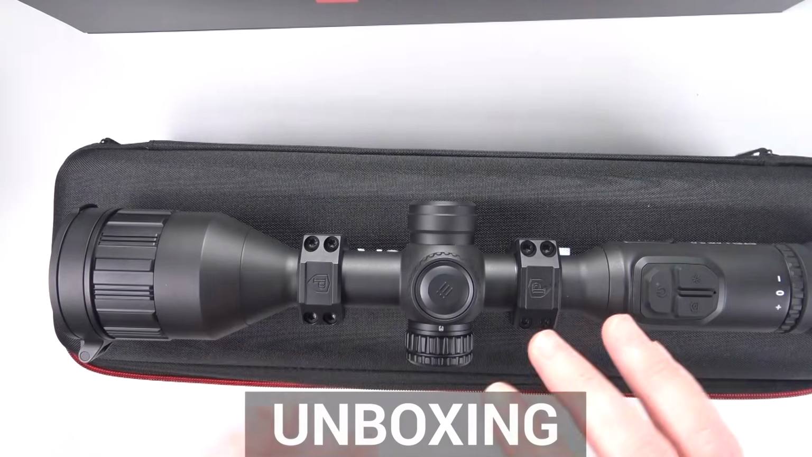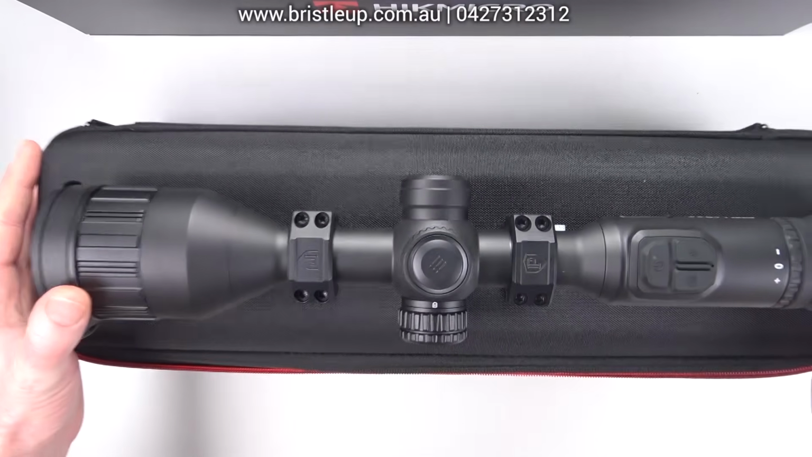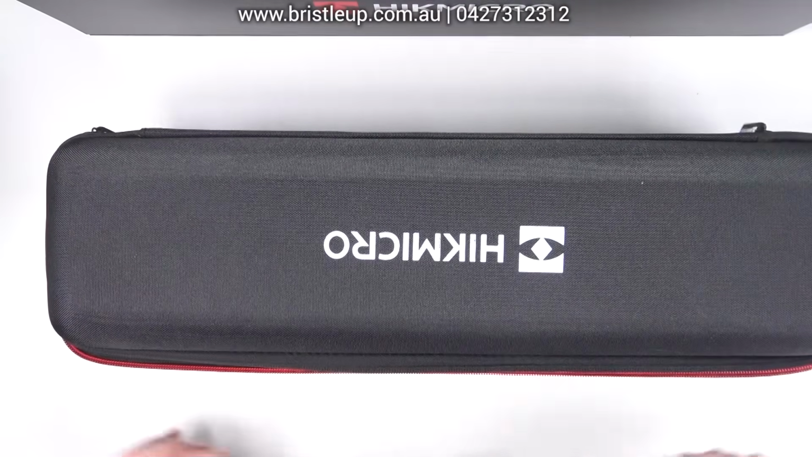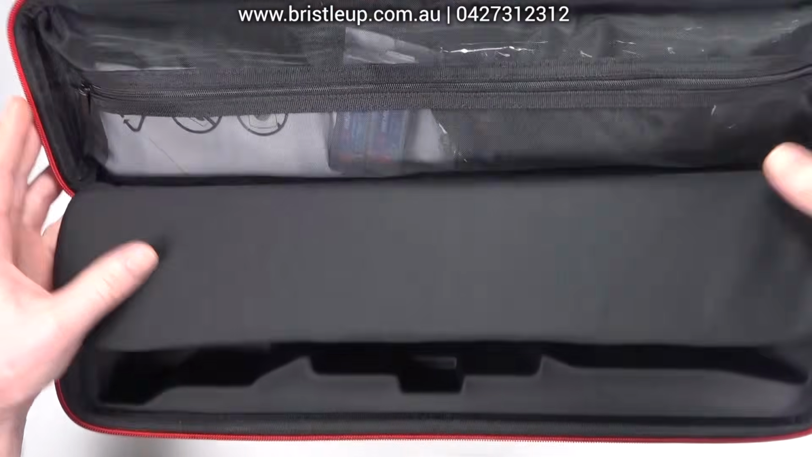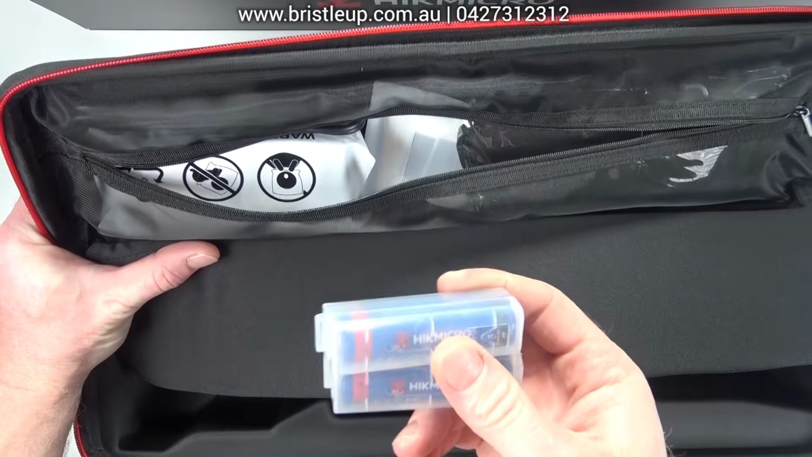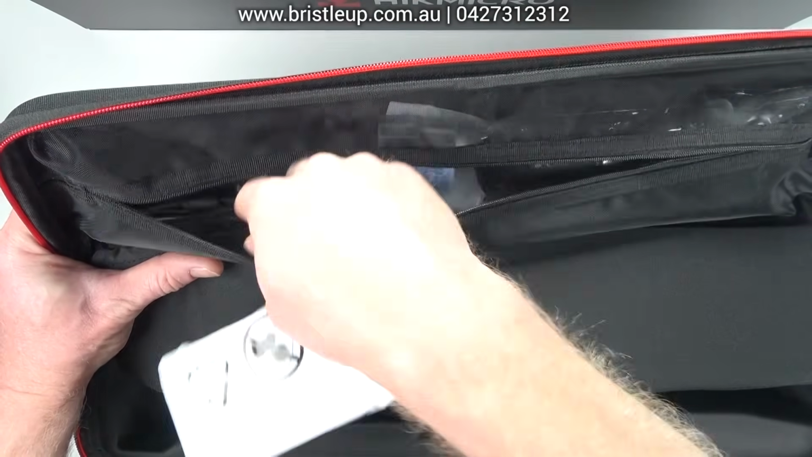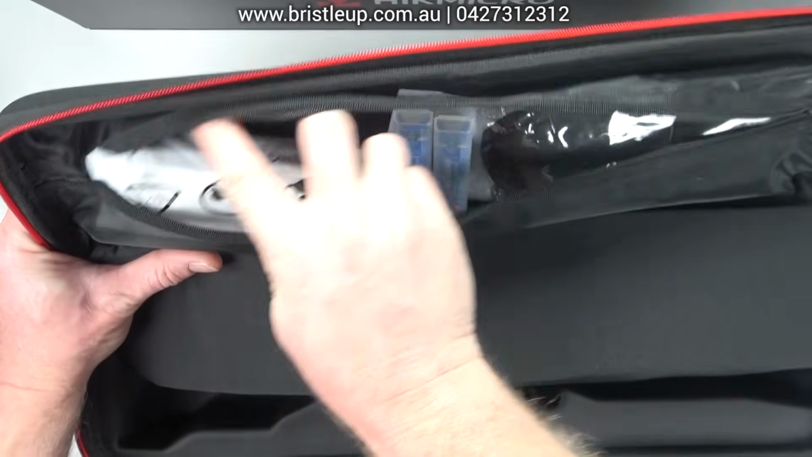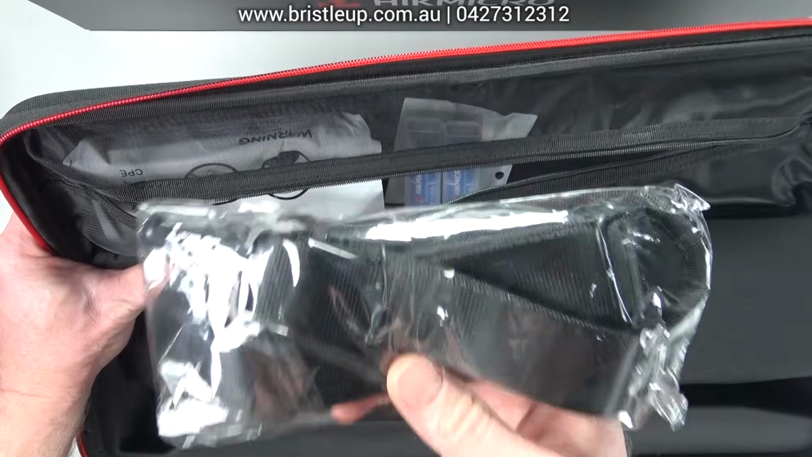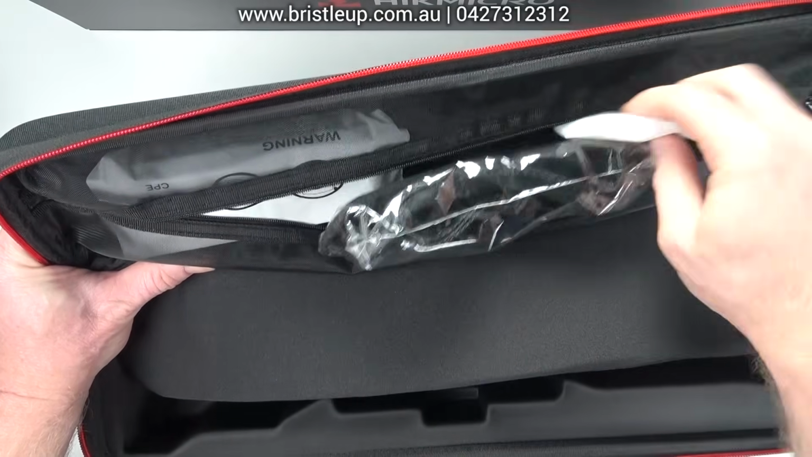Let's take a very quick look at what's in the box. So here's our box. We've pulled out our carry case. Here's our scope. And then inside the box, we can have a look at what we get in the zipper here. You get 2 spare batteries, a battery charger, a USB-C cable, so you'll be able to charge this in your vehicle from your cigarette lighter. We have a shoulder strap and what appears to be a cleaning cloth of some description.